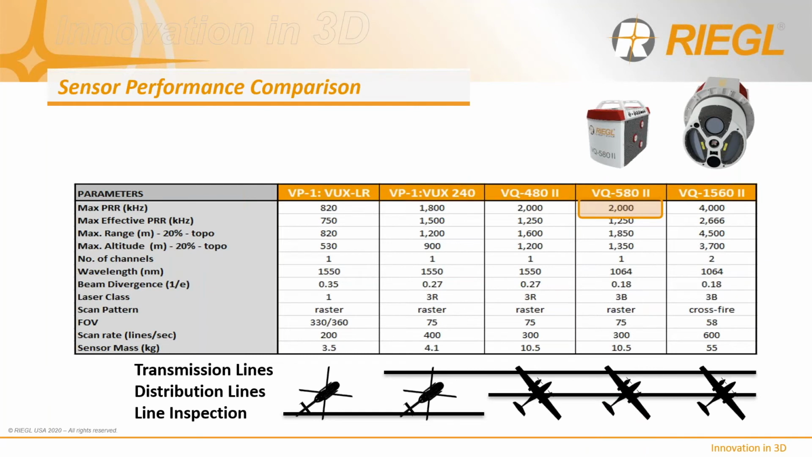The VQ580 and 480 Mark II sensors are much smaller and are designed for smaller aircraft, but like the 1560, are also designed to fit inside a gyro-stabilized mount if desired. They utilize a 2 megahertz pulse repetition frequency that translates to 2 million shots per second, also with a fast scanning speed, but this time only with a single laser channel. Combined with a rotating polygonal mirror, the 480 and 580 sensors lay down a nice parallel grid pattern on the ground for evenly distributed points across the entire FOV.